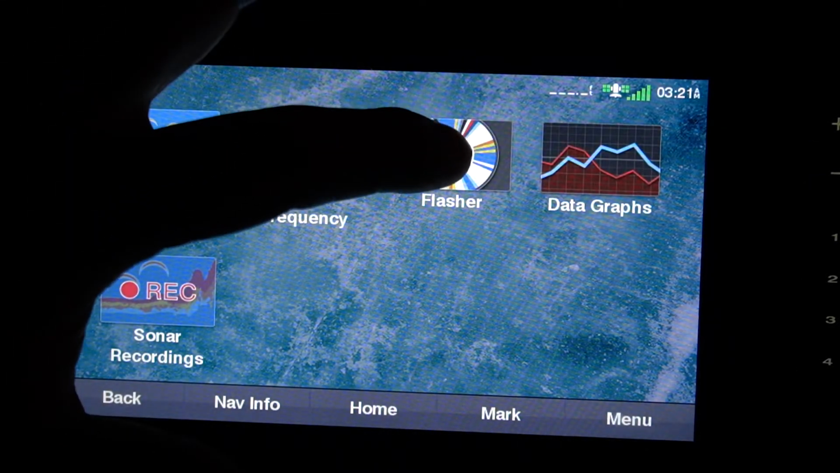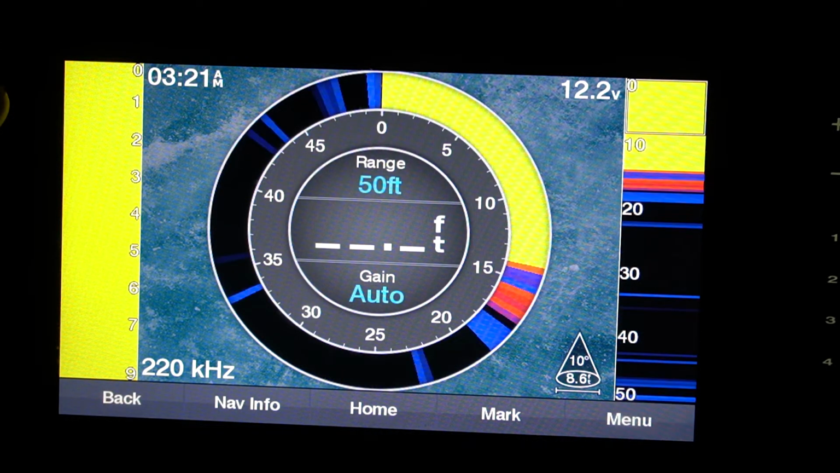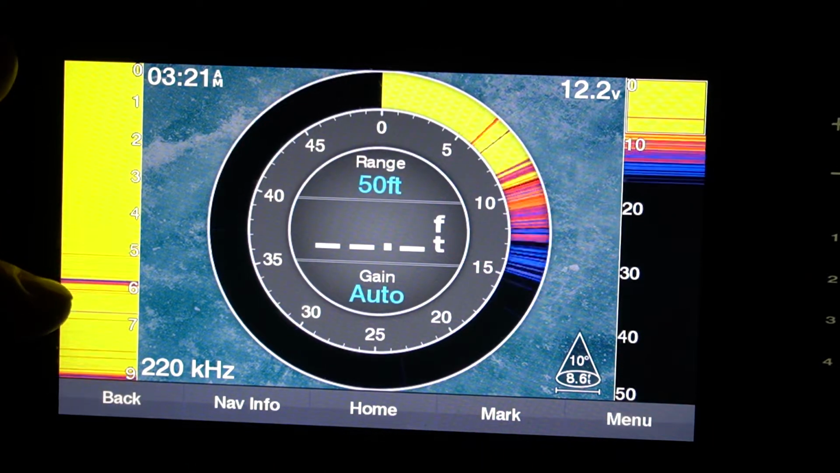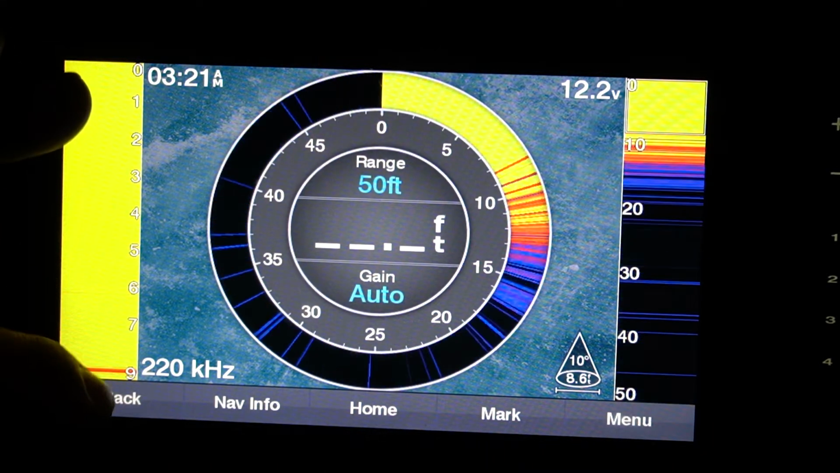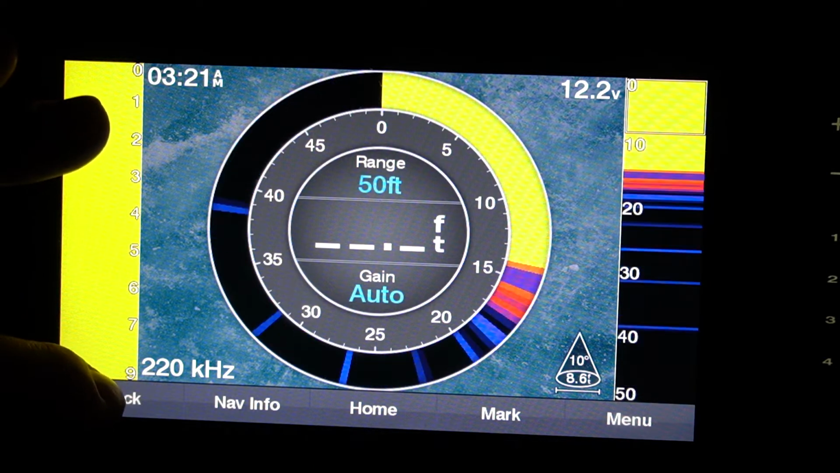You actually have the traditional old school flasher as well. Again, I don't use this. I don't have any reason to, but it's here if people like that preference. So it's there if you want to use it. Like again, I don't use it, so.